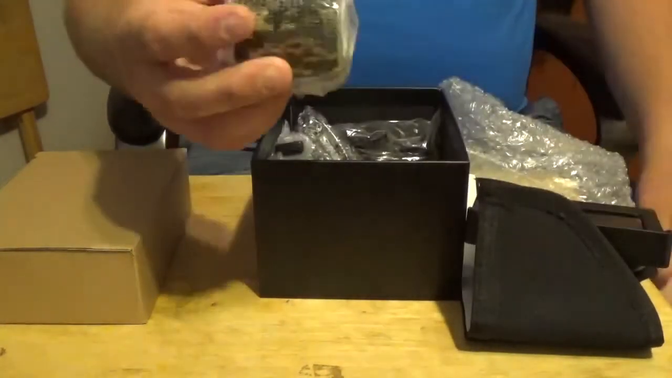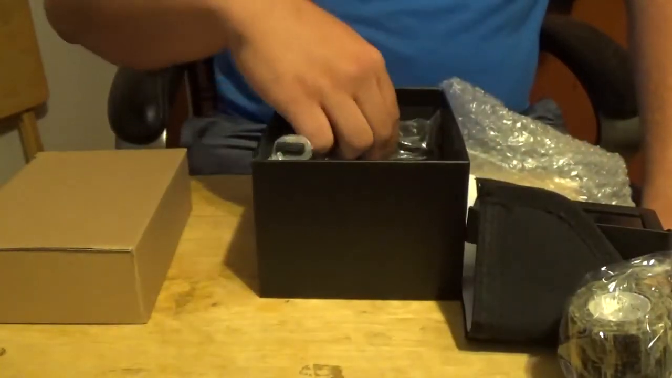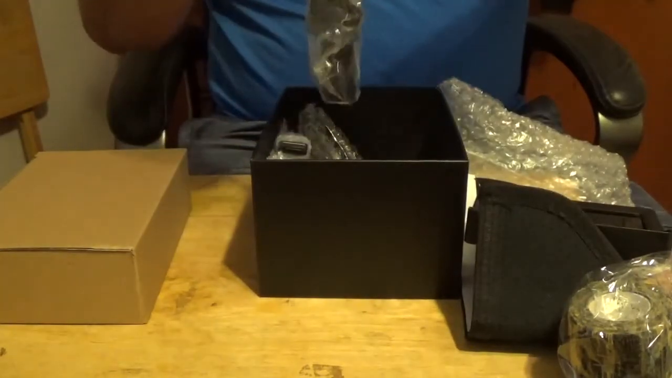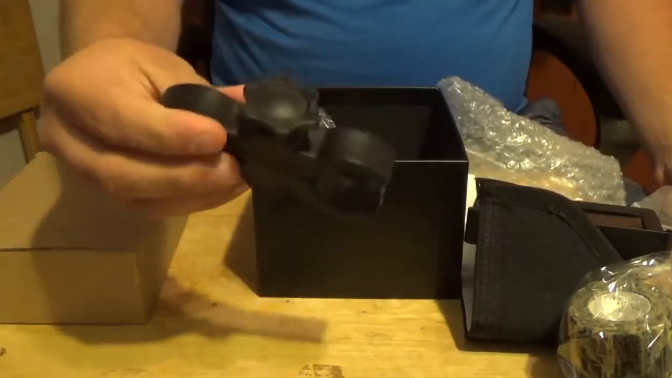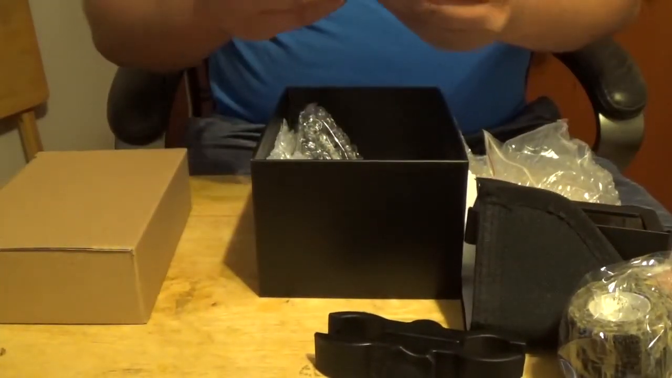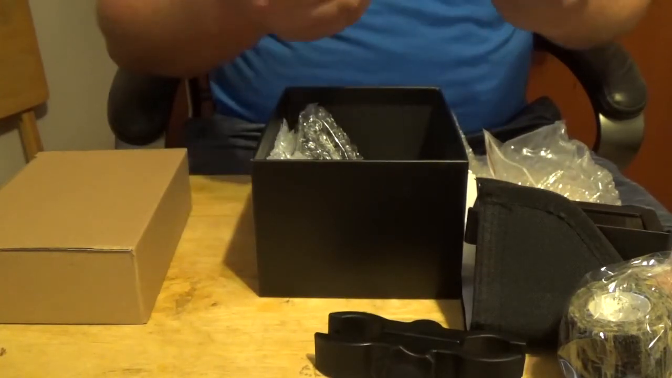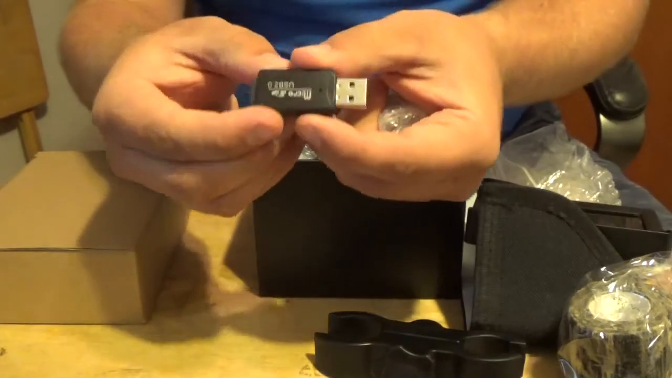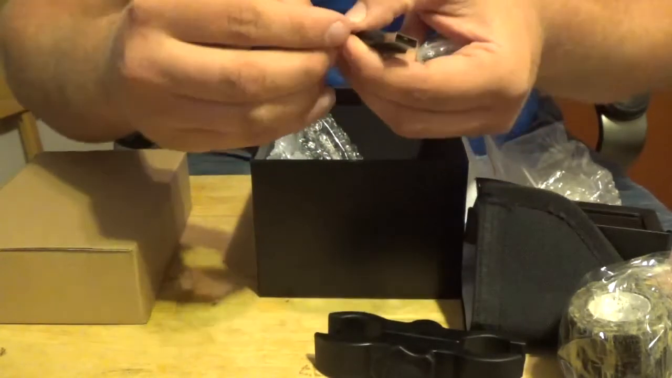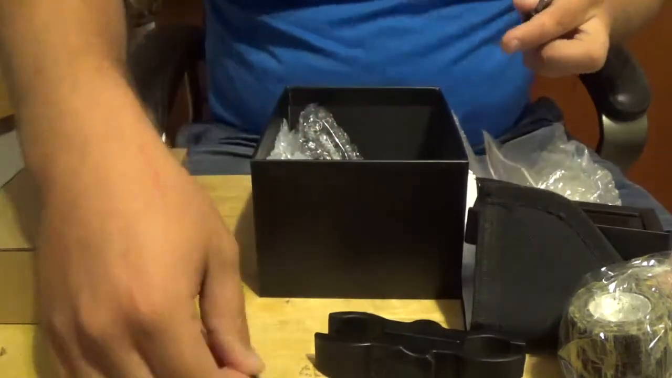This is just a cheap compression tape that they send you to put around your scope to keep it from scratching it. Here's scope mount for the IR light. Just very basic. Let's see, here is an SD card and what looks like a card reader. I think you have a cap pulled off in this bag, but a little 32 gigabyte micro SD. Looks like a class 10 too, that's pretty good.